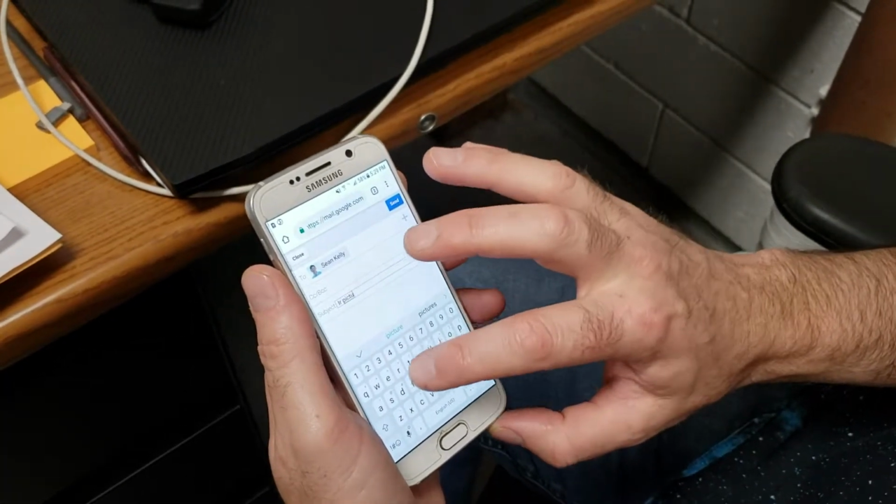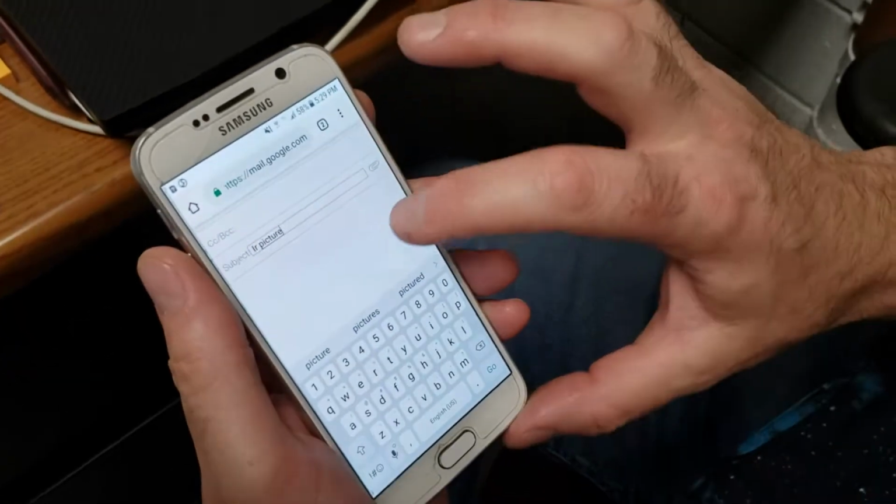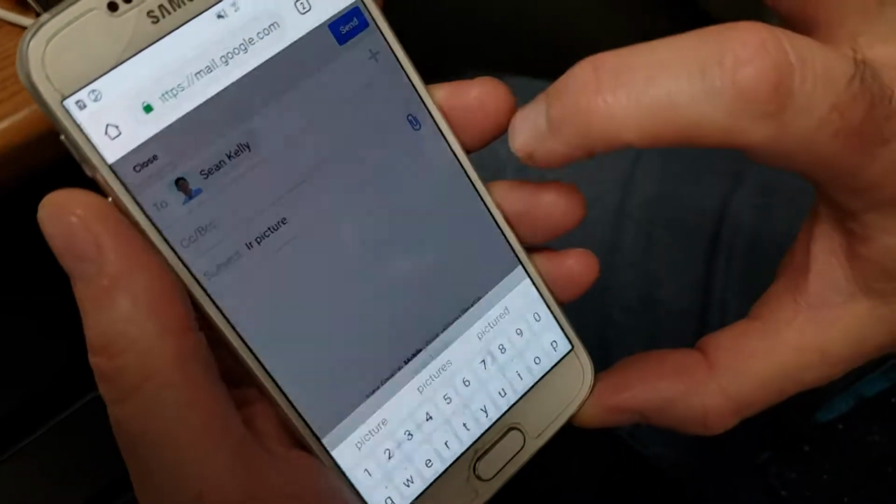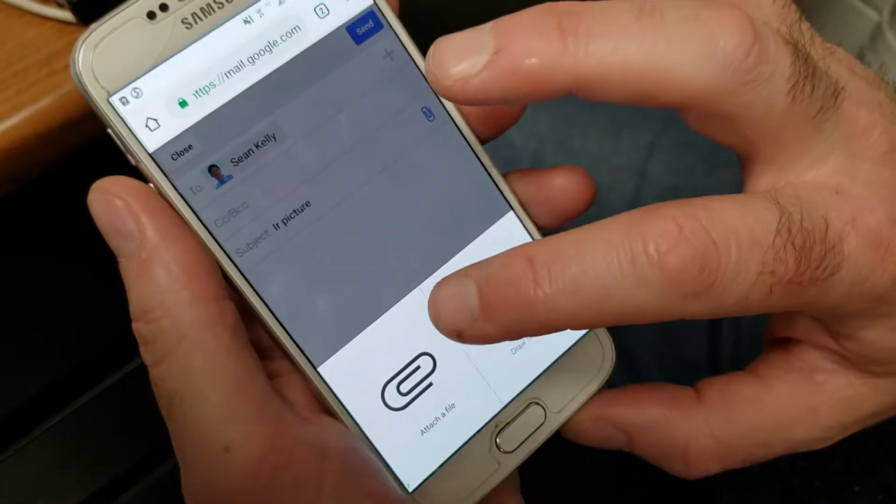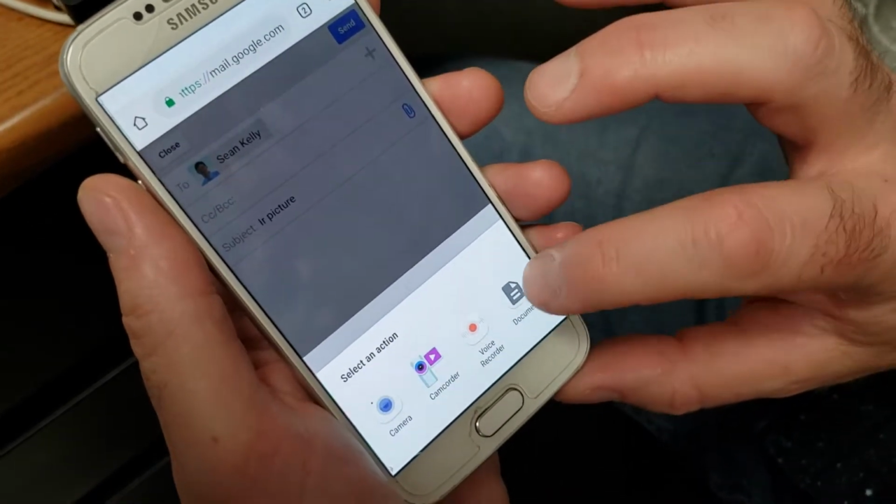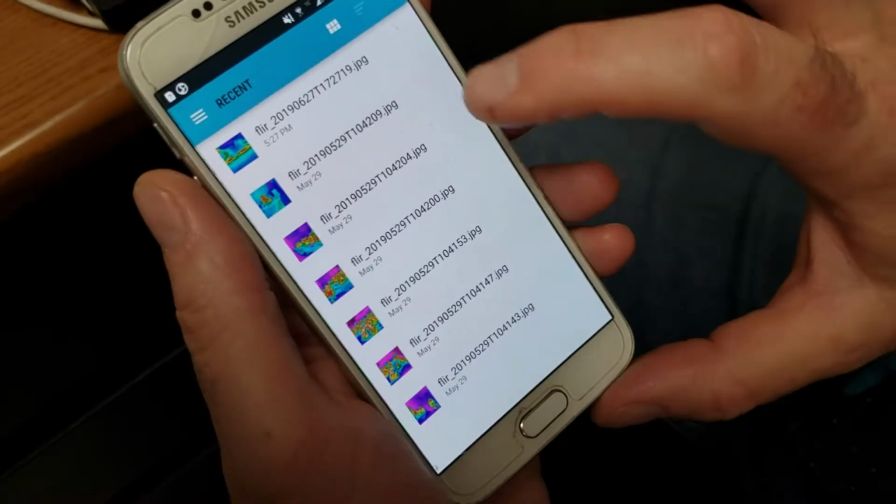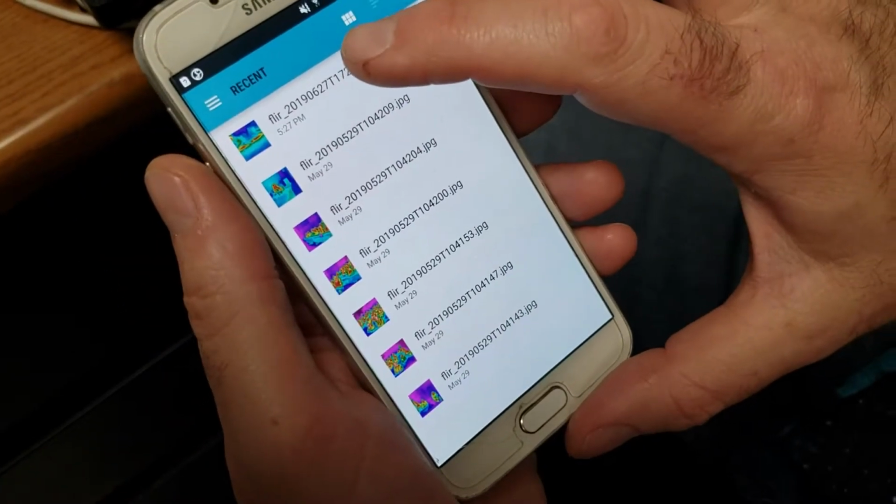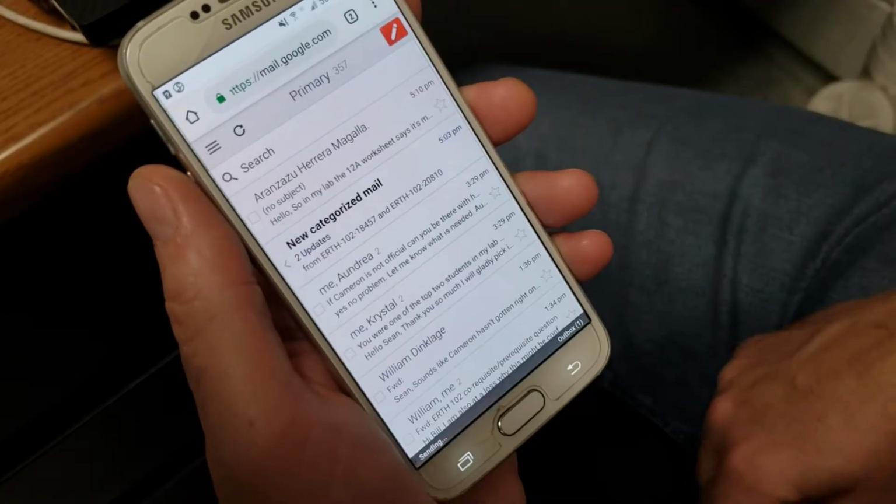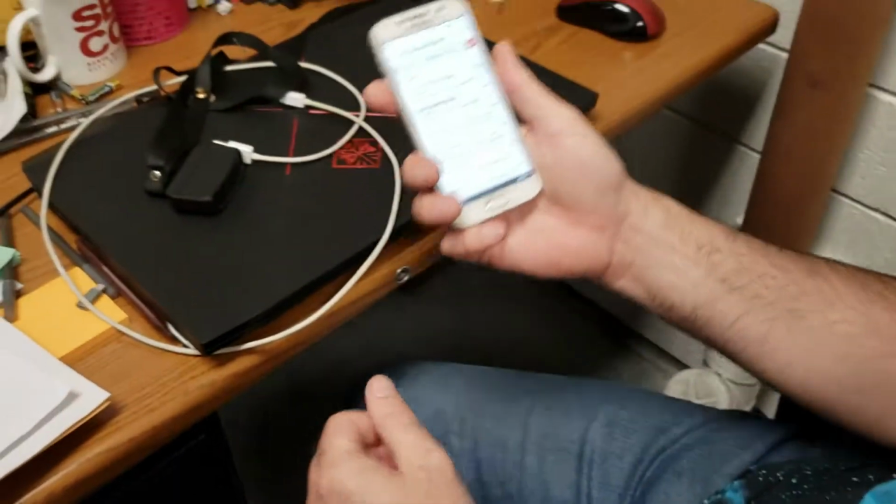And then the most important thing, of course, is to attach. So we're going to click the attach button, which is right here. Attach a file. And you're going to go to Documents. And it's actually the last thing that I just did. So I just tapped that. And now it's attached and I can send it to myself. That's pretty easy.